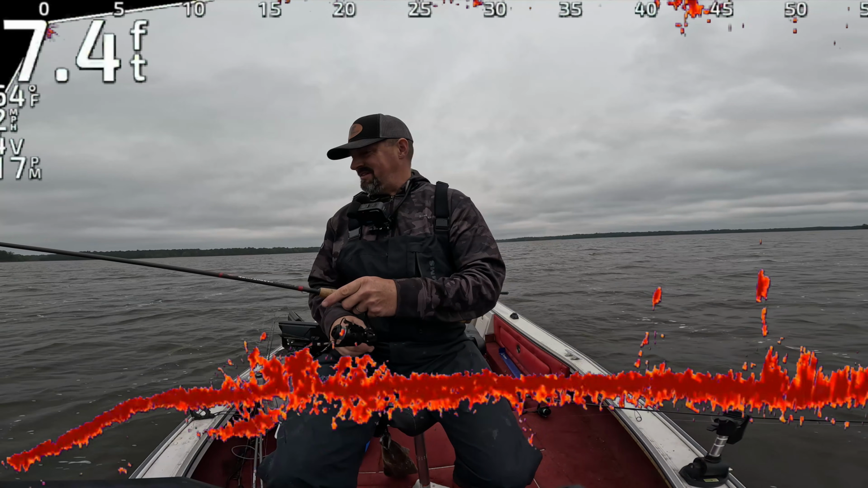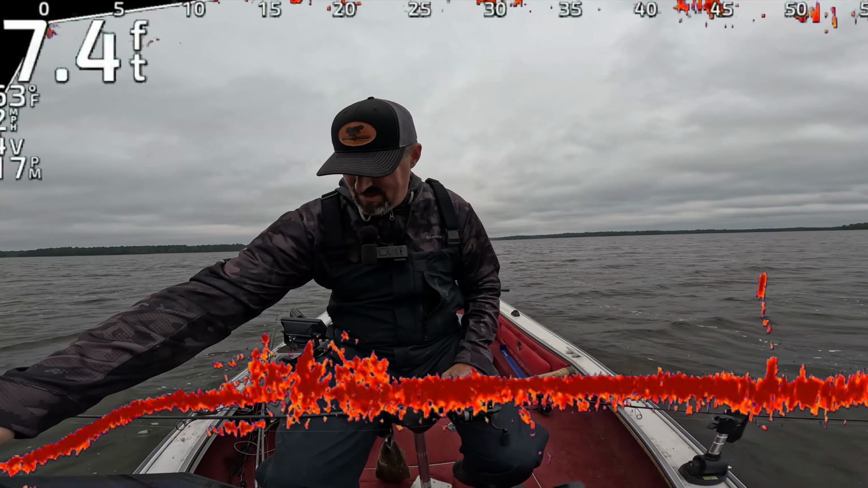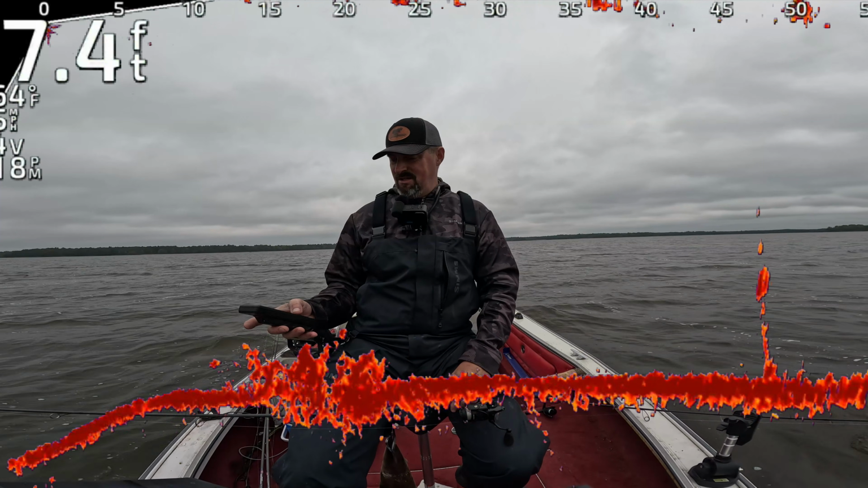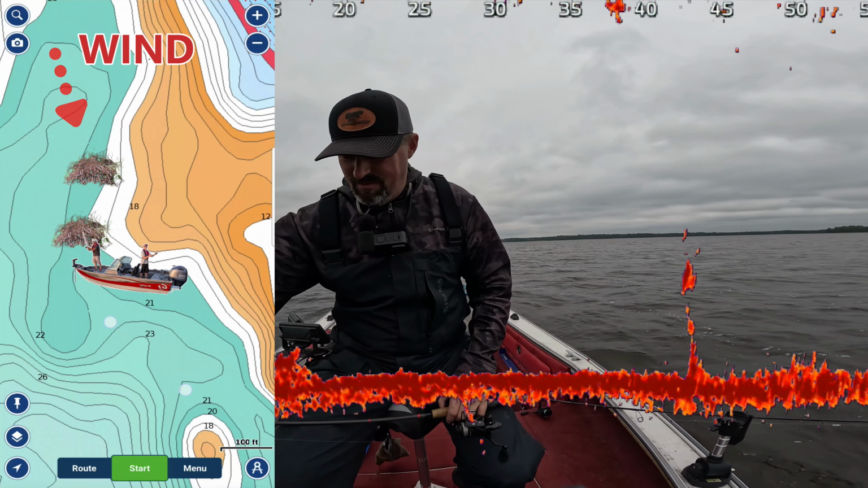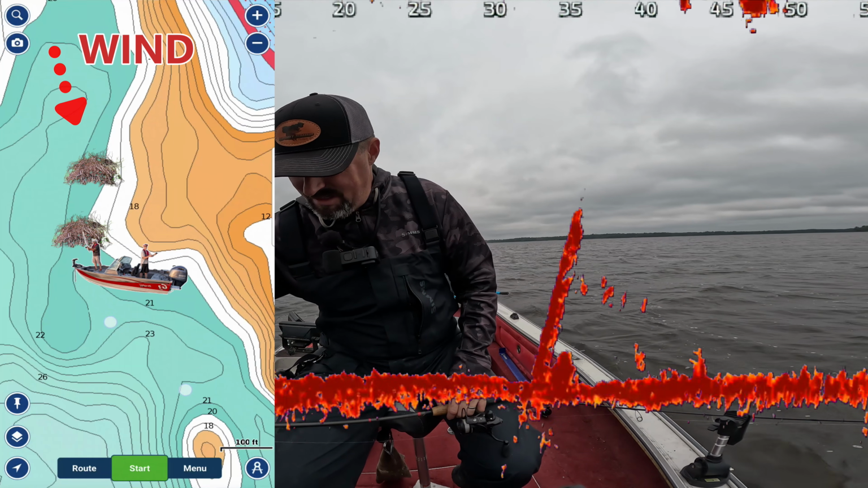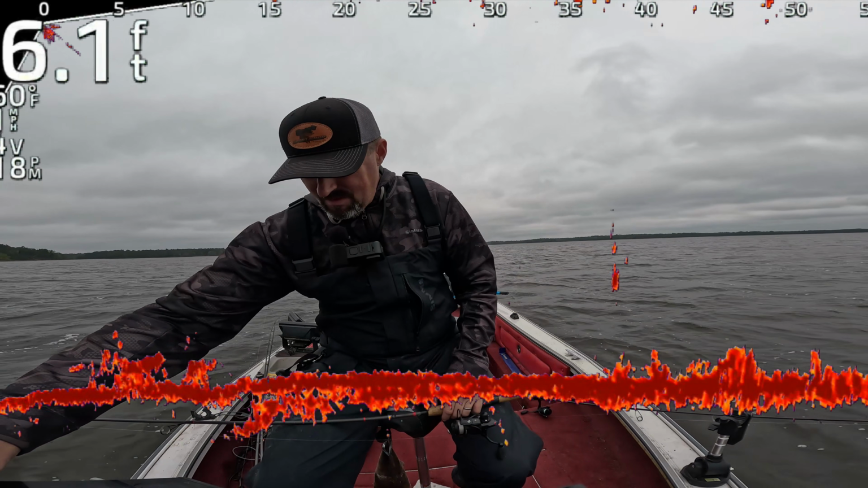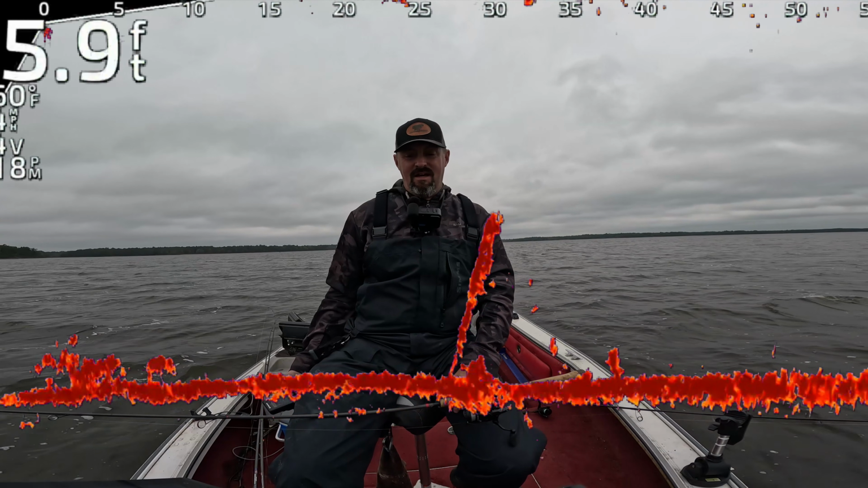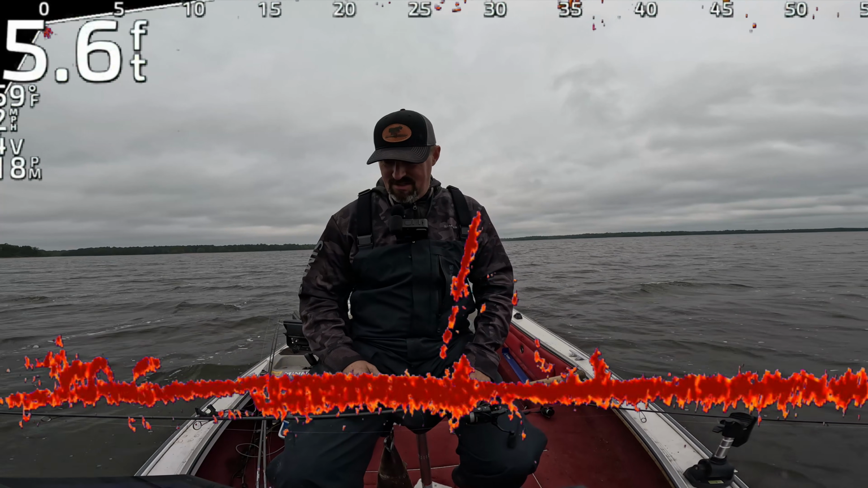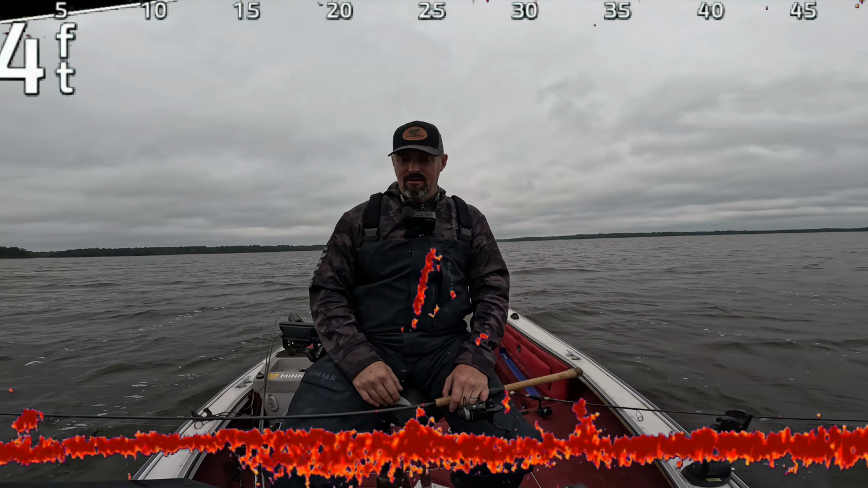Cool thing about live sonar is I can see there's another pile behind it. There's quite a tree line here. I'm just going to nudge my way through these trees. As you can see, there's some fish sitting behind the tree. That's a pretty tall tree that comes up, but I'll try to get my cast on the other side of that tree and see if I can pick off a couple fish there. Those look like crappies just because they're so much higher up.